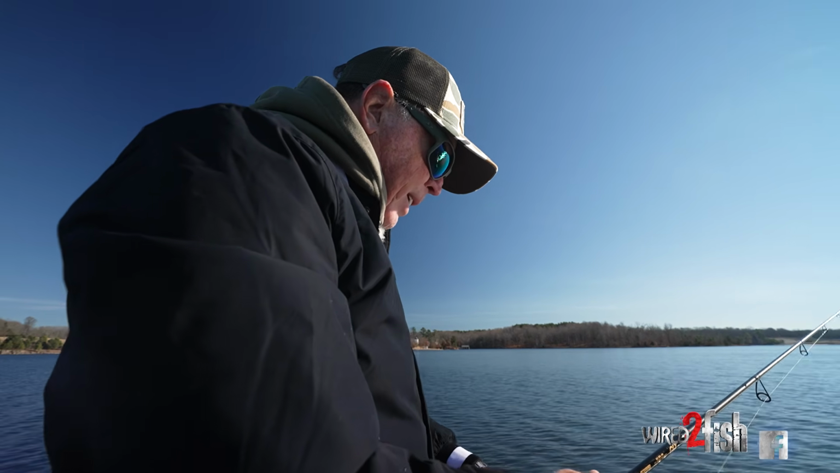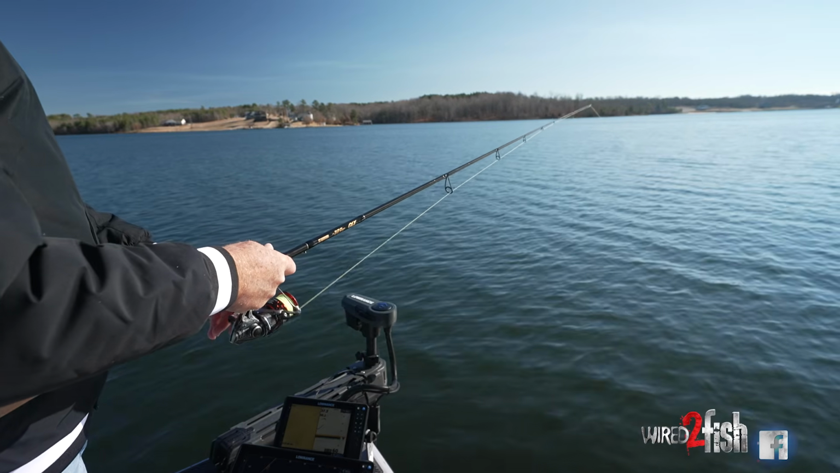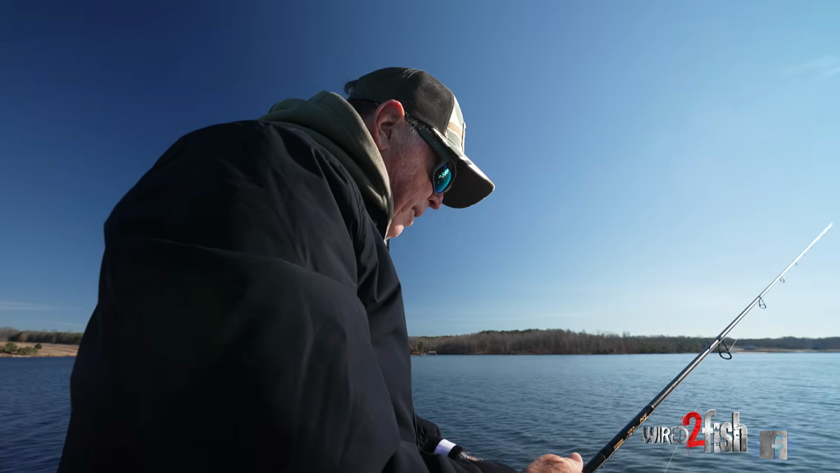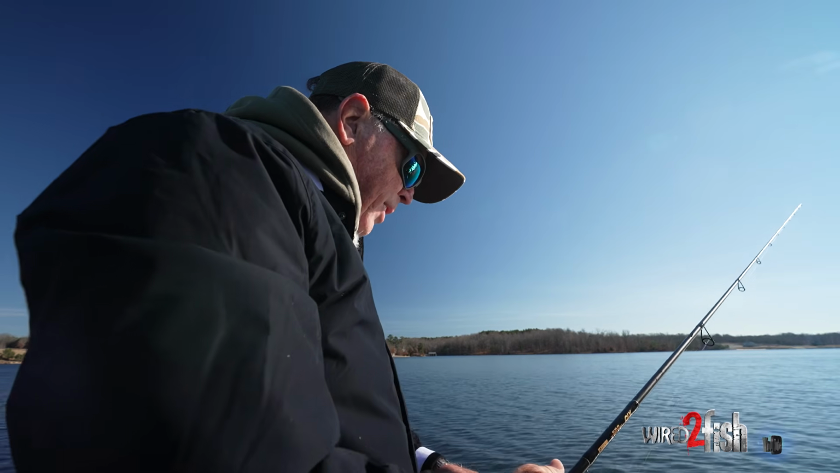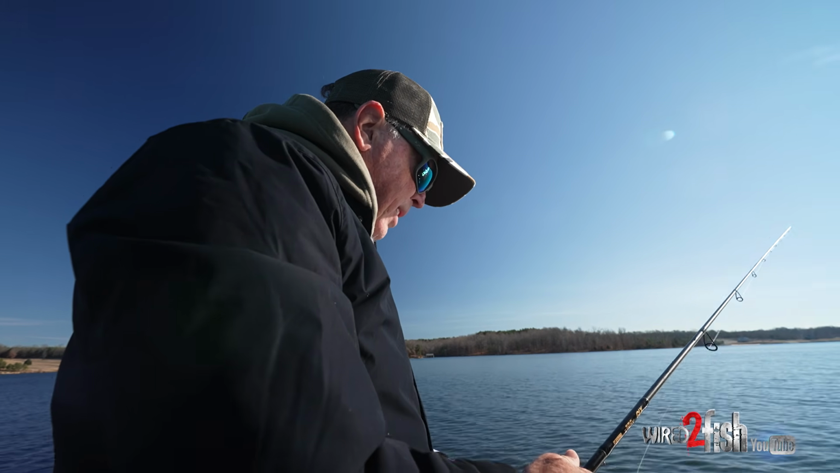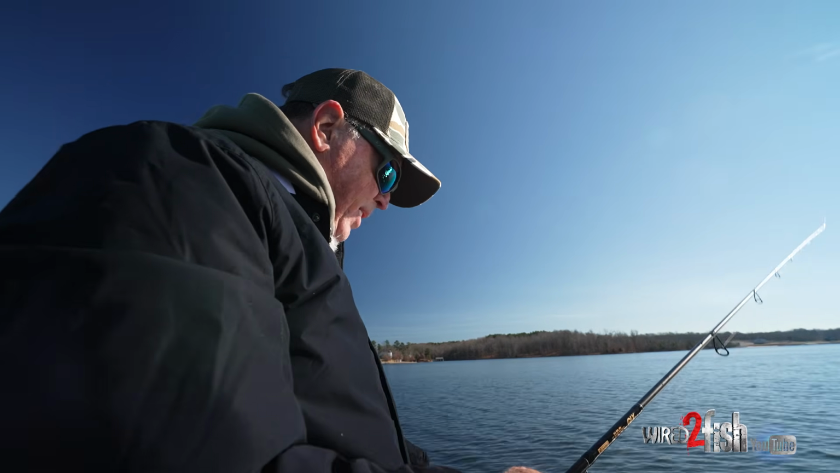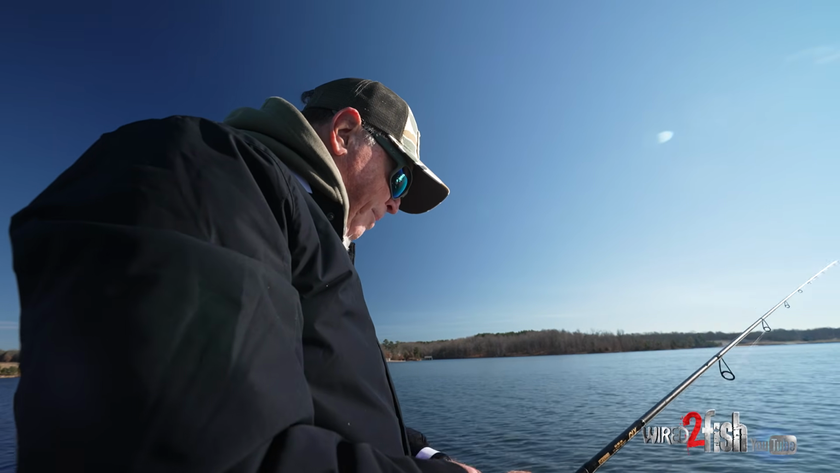So it's been a really good variety, which is nice, because it seems like when there's only one way to catch them, you're kind of fishing for the same fish over and over. Many times they can get hard to catch. Today we've got a situation where in the same area, we've got different attitudes, different altitudes too on the screen.